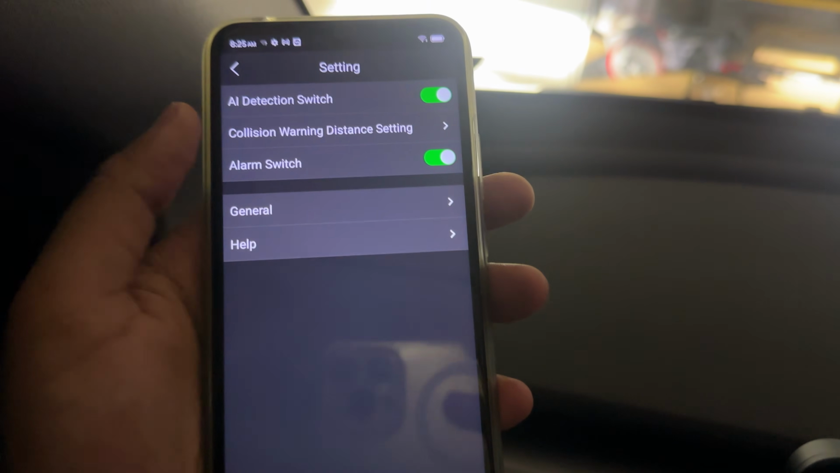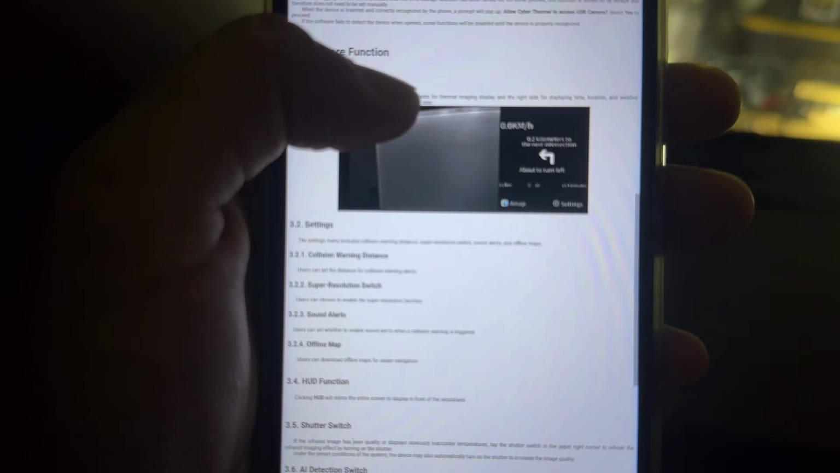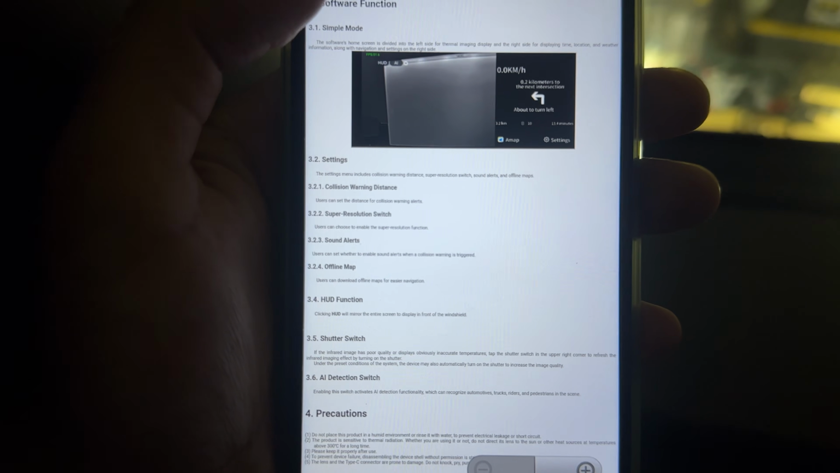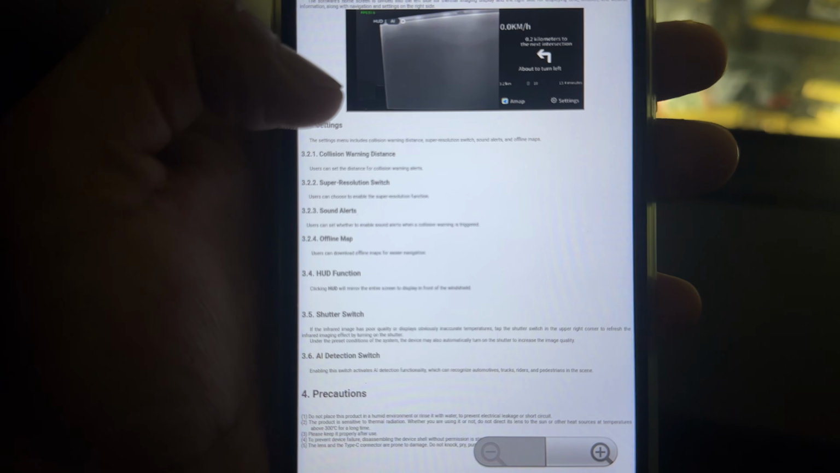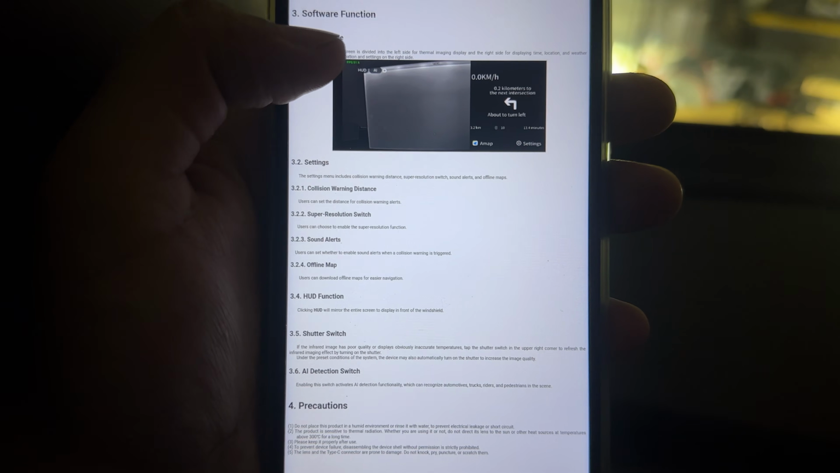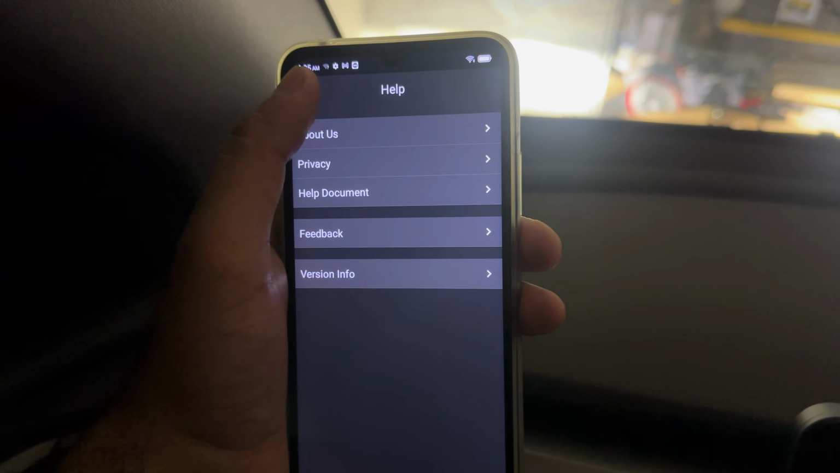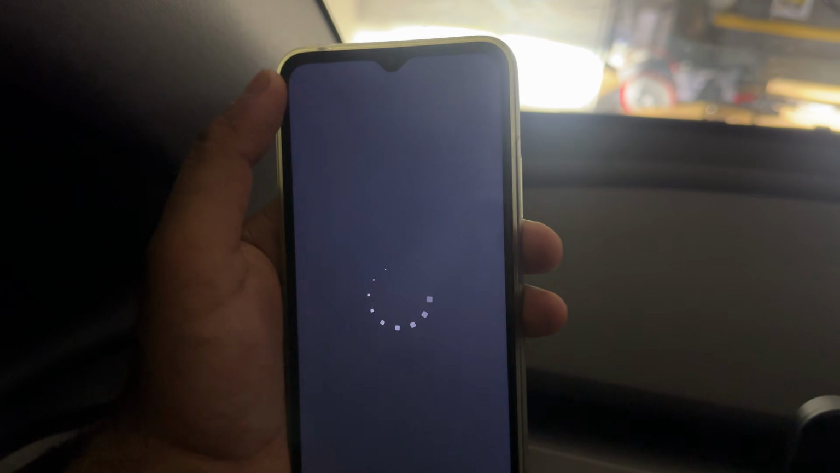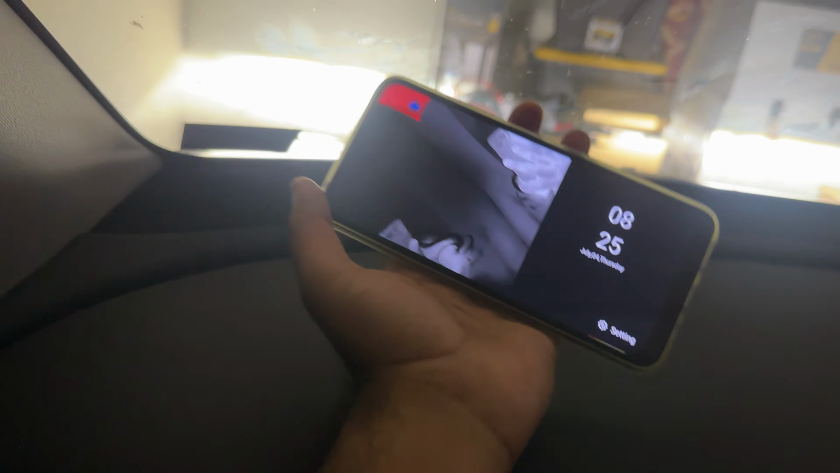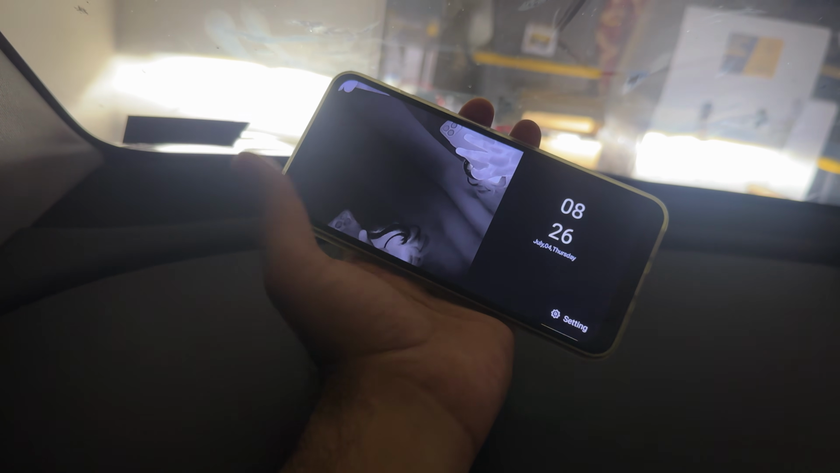If I go here and go to the help document, it is listed as a feature. If I scroll through, it says users should be able to enable a sound alert when there is something there. So I think that feature is coming. It's just not active yet, which would be a big deal. I want it to beep when it detects something like that, instead of just flashing red.